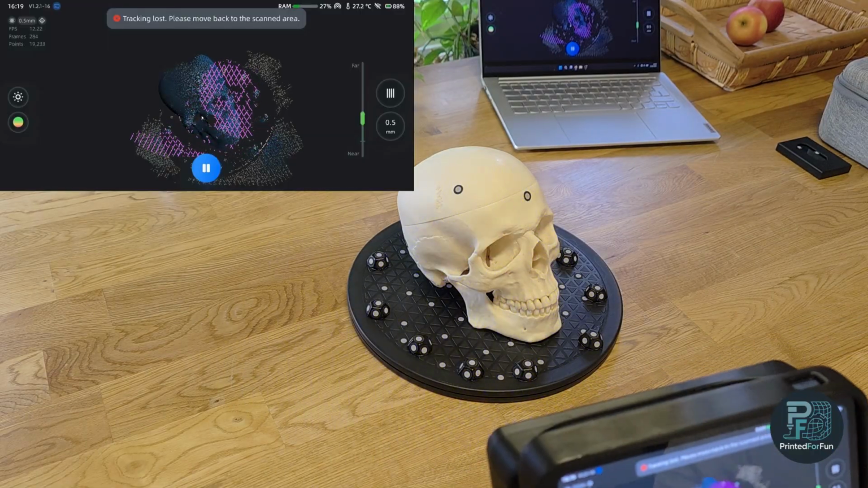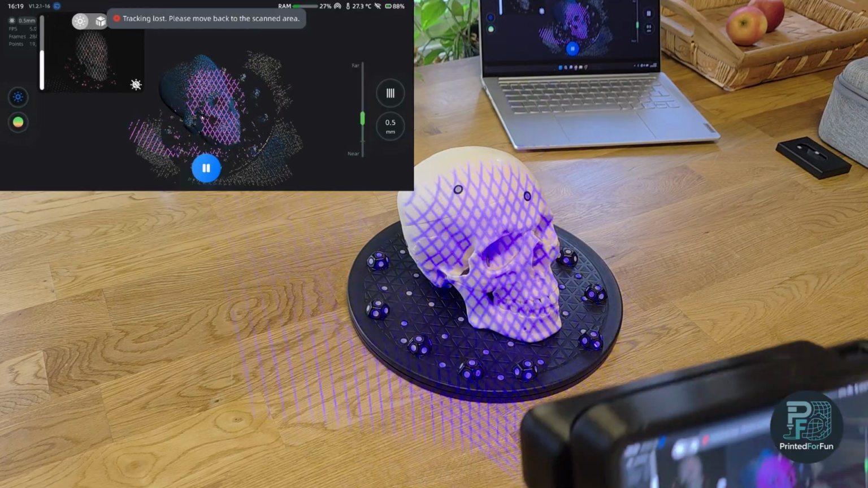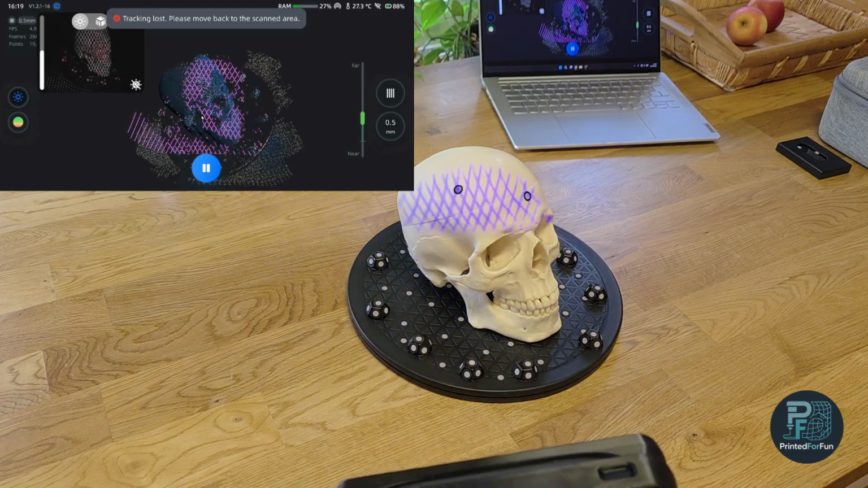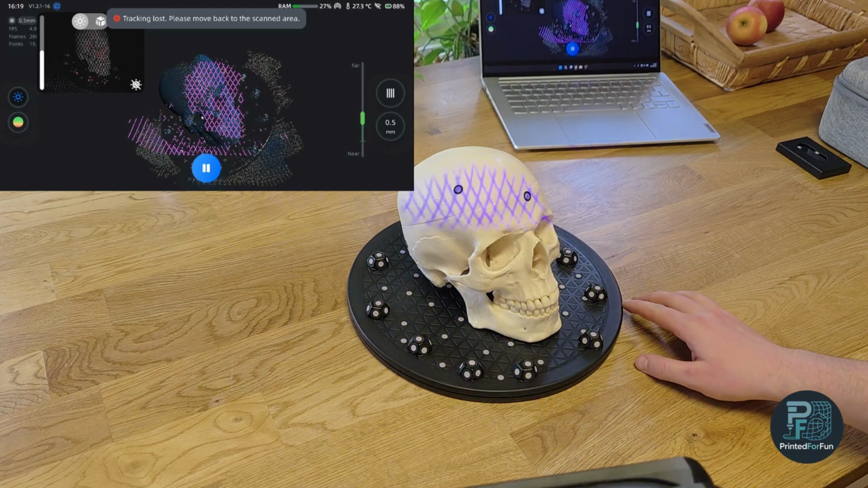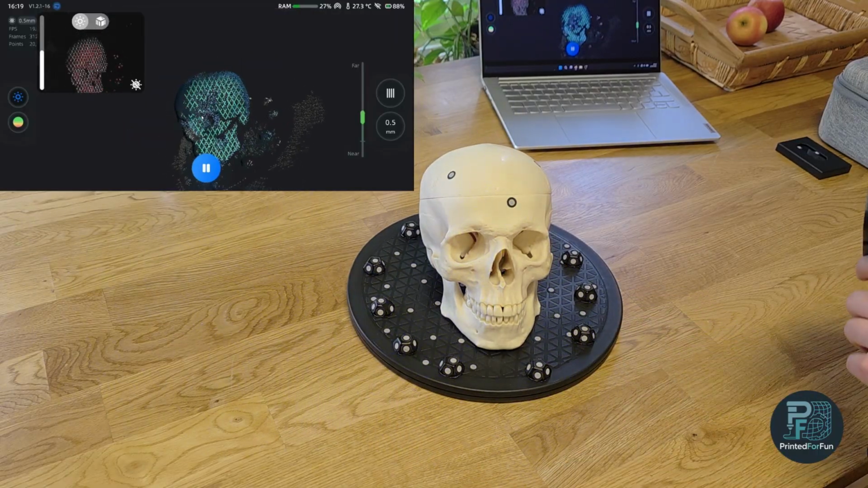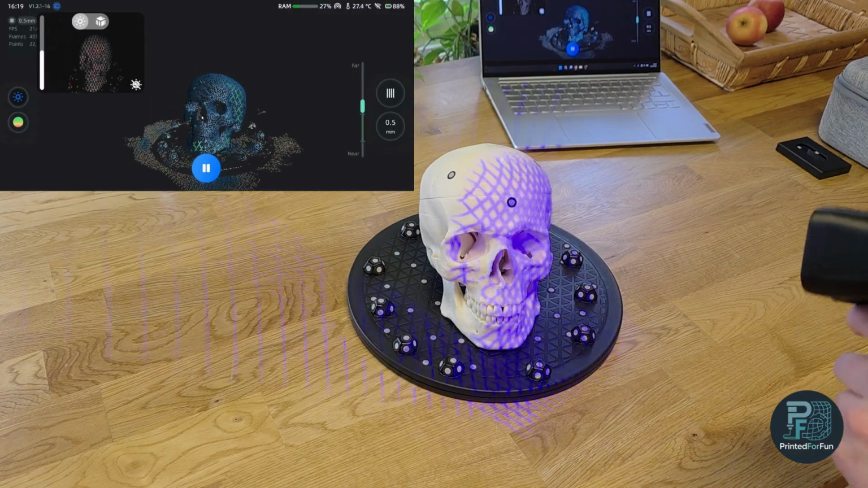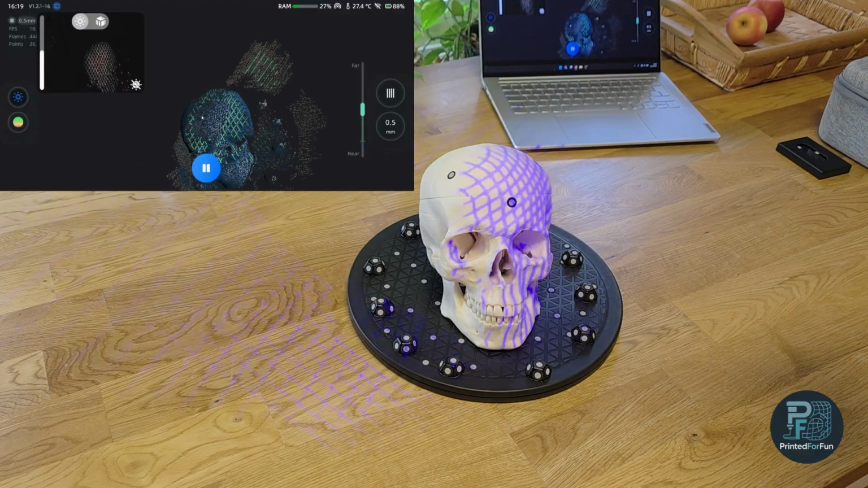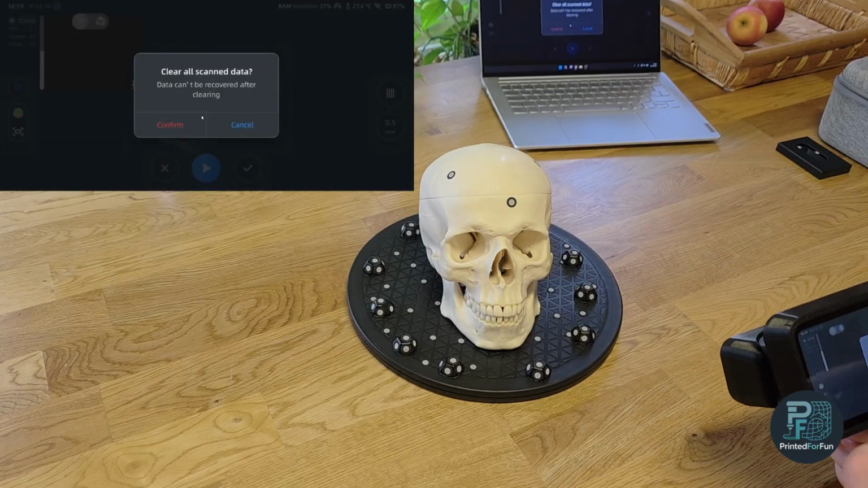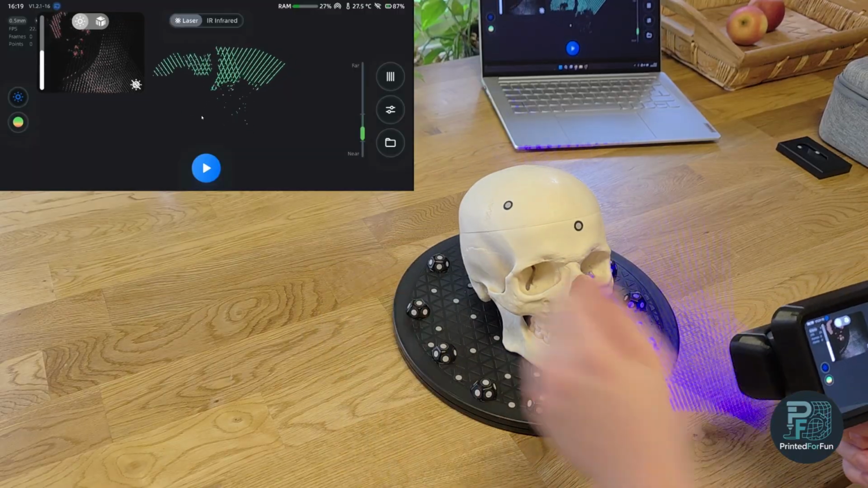So maybe I need to increase the brightness a bit. Now let's see if we can regain tracking. So here we have the tracking again. But as you can see at 0.5 millimeters, it's also quite fast in scanning. But this is only the starting. The main scan I will be doing now is in the marker mode.